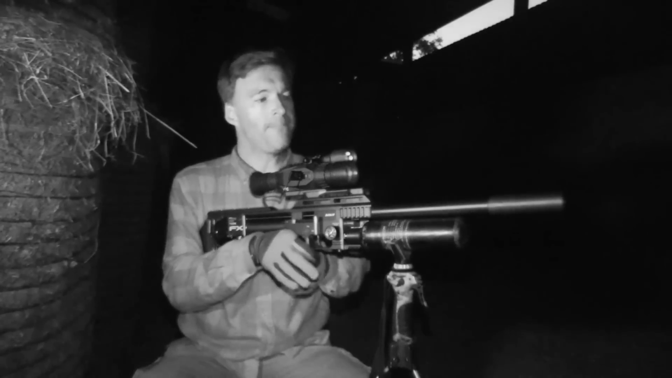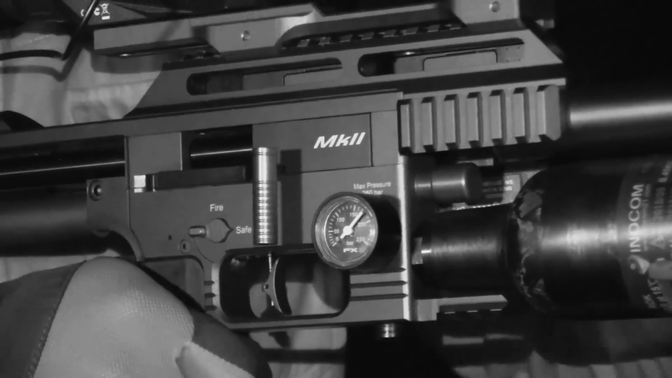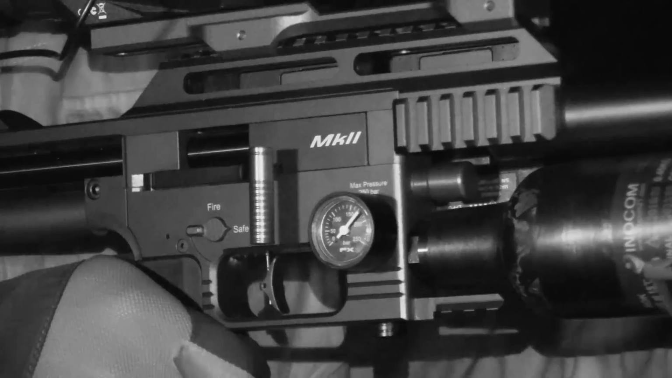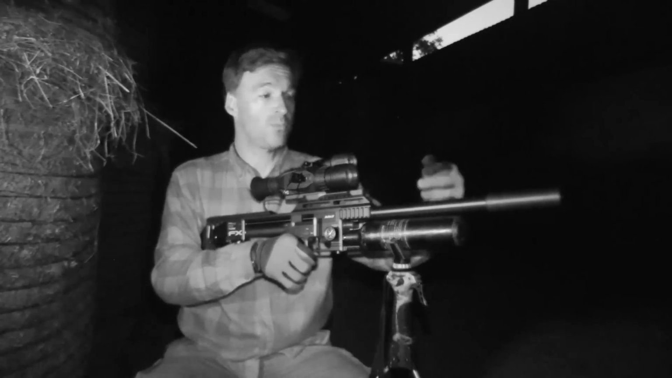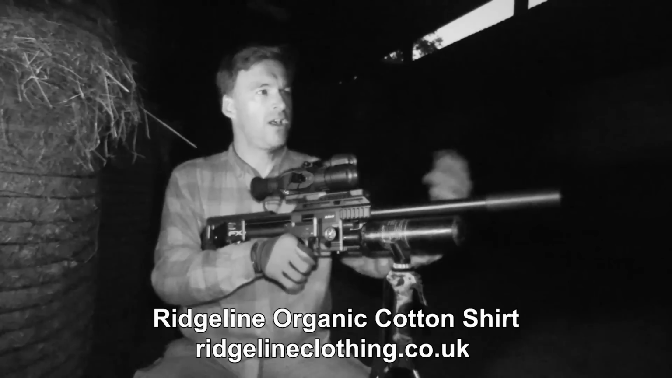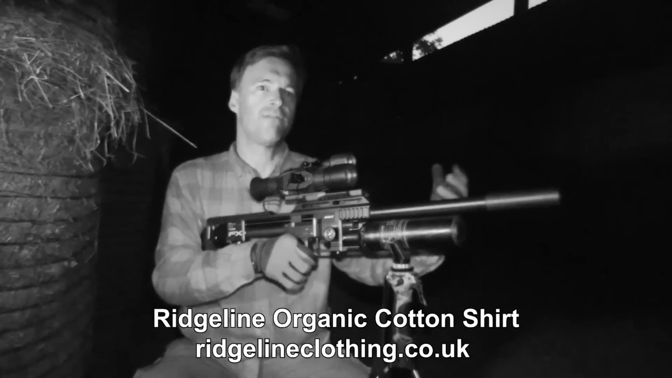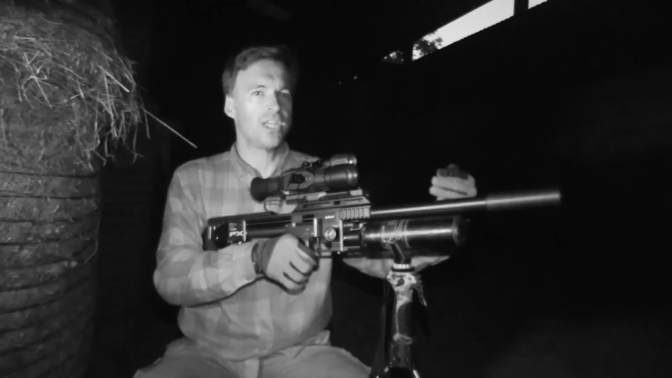In terms of the gun that I'm using tonight, I've got the FX Impact Mark II, which is a real regular ratting gun for me, and that is because in the sub 12 foot-pound version, which this gun is, it's .177 caliber. Obviously that relatively low power is brilliant for using around farm buildings, but also it's compact, it's very precise, it's also got a huge magazine capacity, which just makes it a brilliant choice for ratting at night.